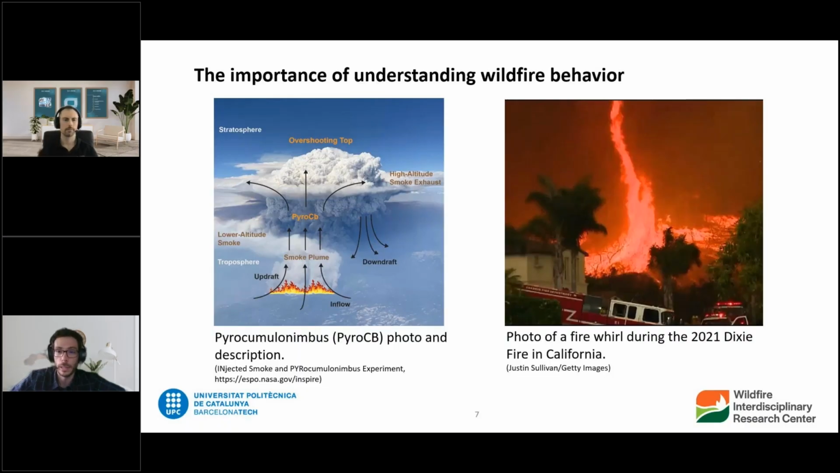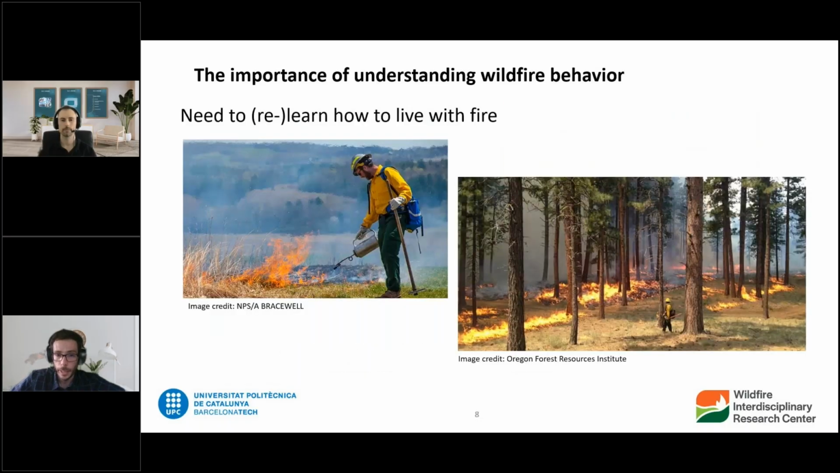There's been a lot of research lately on pyroCbs and how they are formed and what factors affect their formation and how they develop, etc. There's a lot of physics, very complex physics here that we don't completely understand. And that's where I want to get with this introduction.